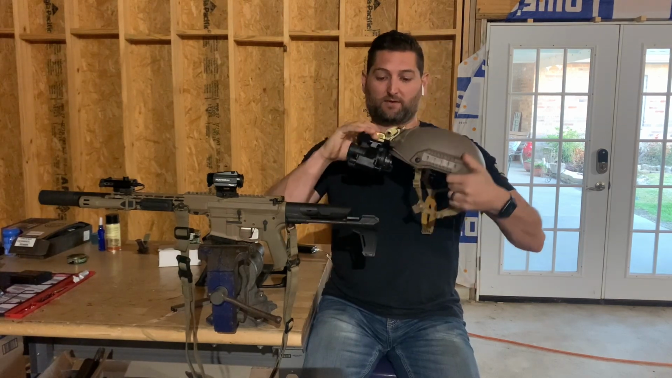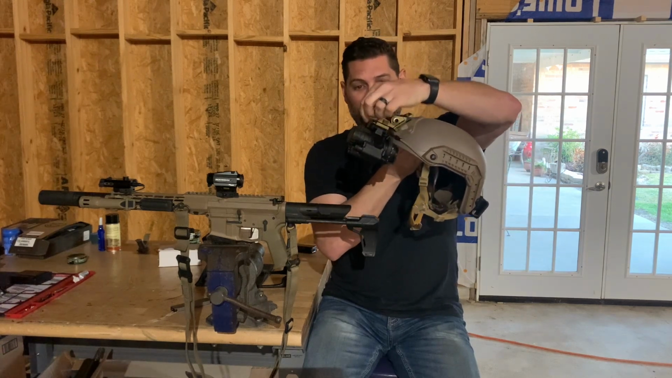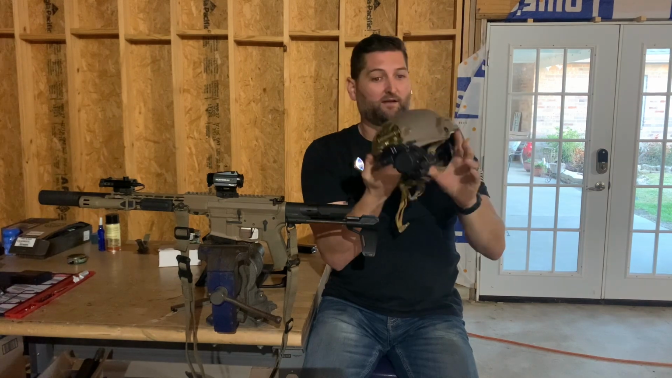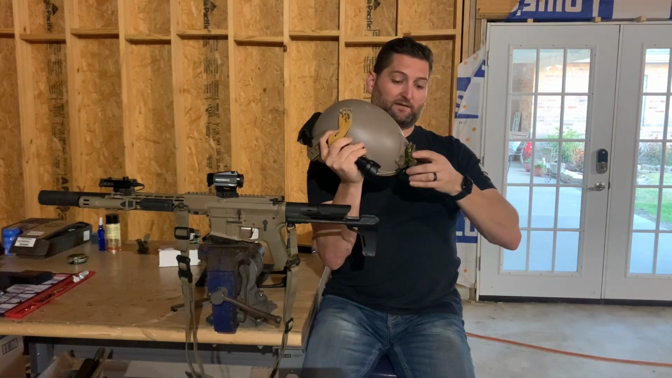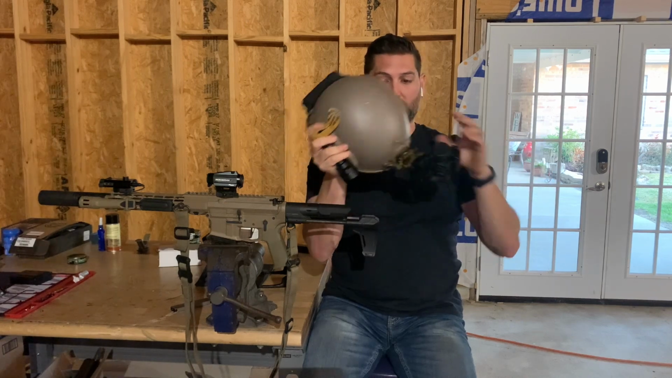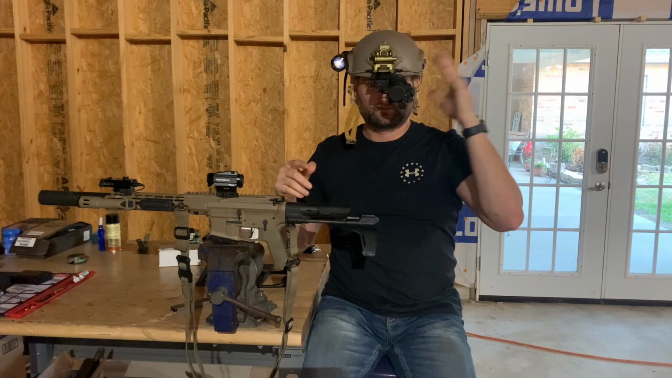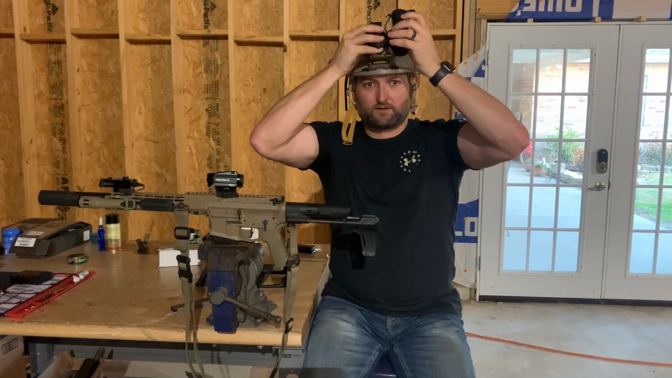This mount doesn't move. It has zero to little play at all, that little bit of wobble, but it sits in there perfect. You know what I mean? I don't know if any of you other guys use a rig like this, but it works absolutely perfect. Love it. You're able to move it onto the side.